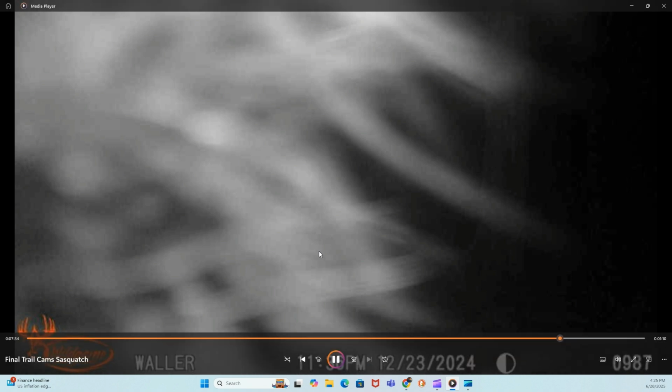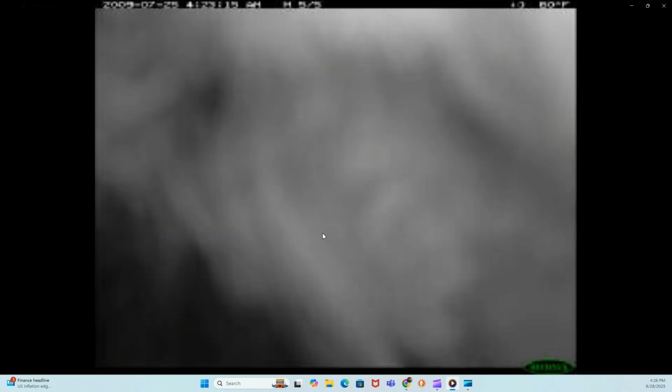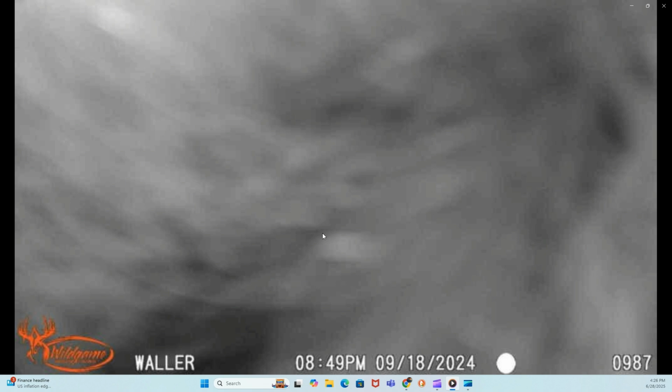It looks like fur, and we do hear knocks out there like a Sasquatch is hitting a log against a tree or something. And I've never seen one out there, but I have a suspicion that there is a Sasquatch. They move through this area. There's lakes out there, rivers, so it's a good migration path for them. A lot of food out there, a lot of wildlife.